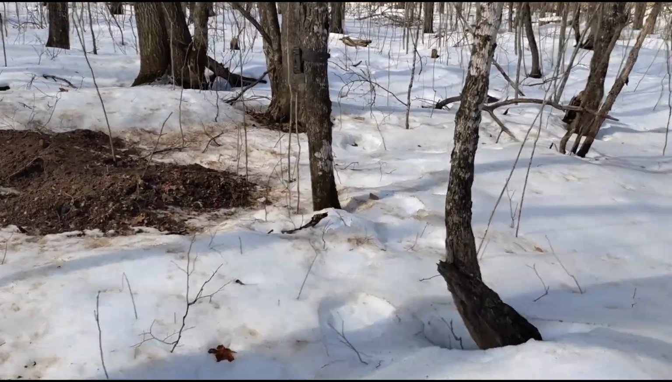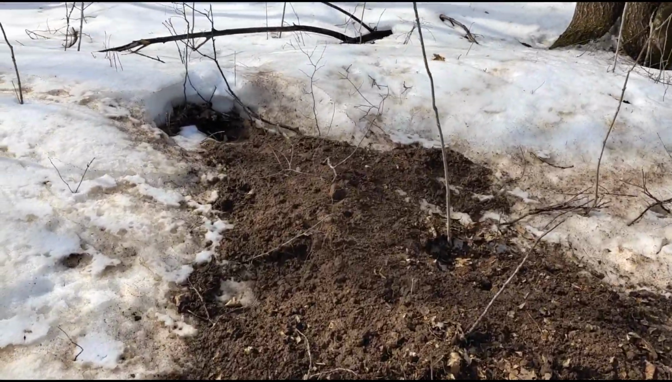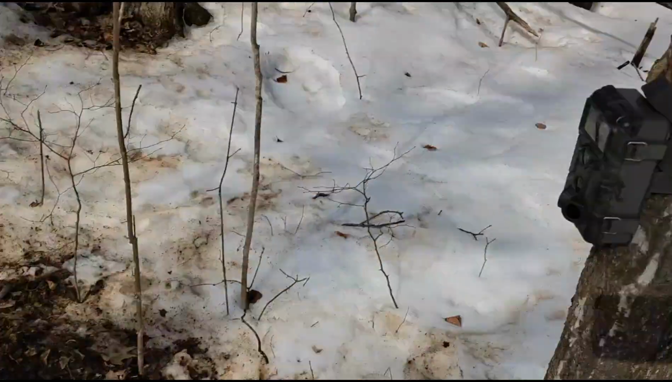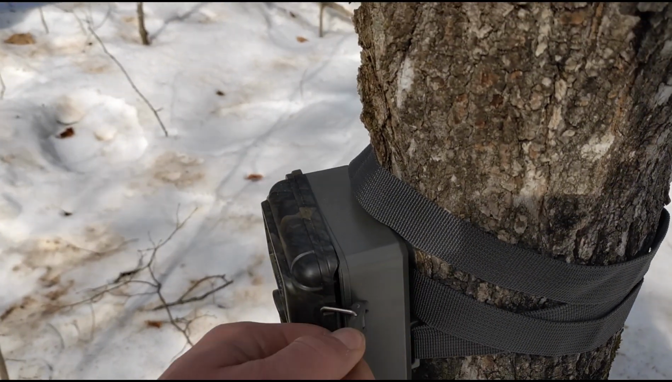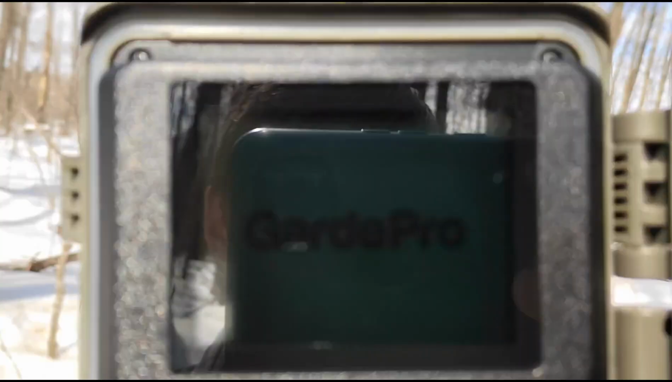Yeah, coming up on this camera. We should have something here. It's been digging out pretty good, so it's hard to tell if it's squirrels or what it is, but the camera should tell us, as long as we did everything right. Let's see what we got.